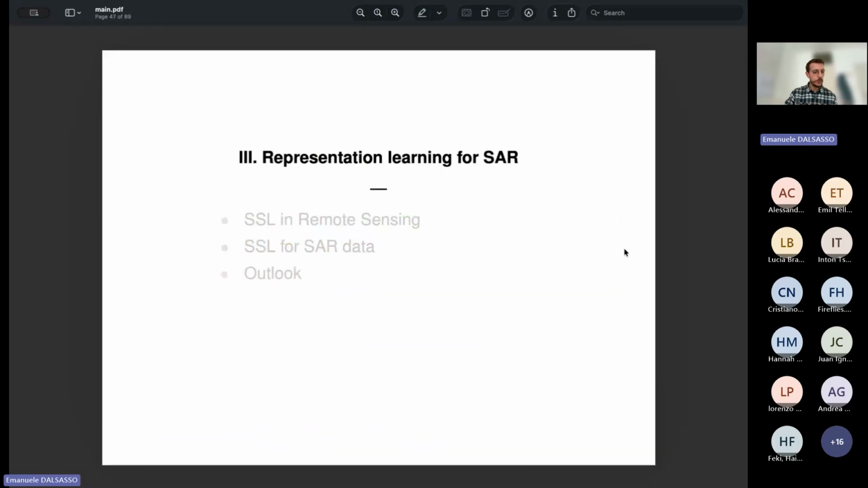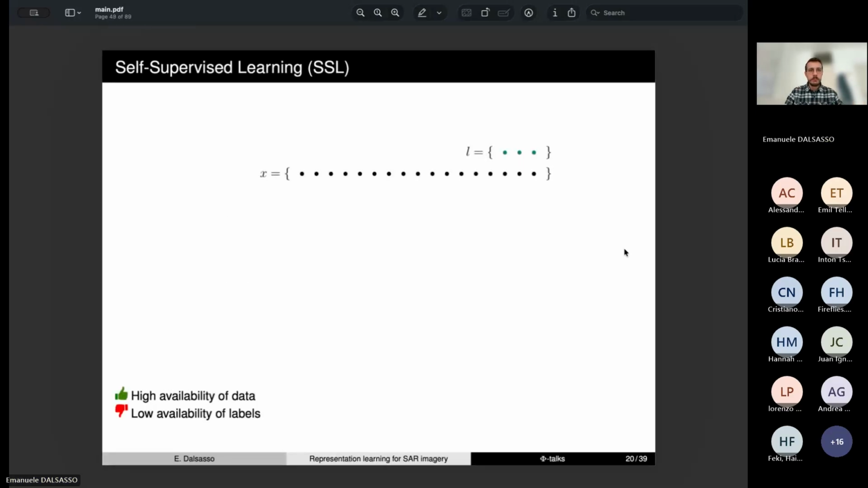But so in the second part of this presentation, I wanted to cover a bit the topic of representation learning for SAR images. First of all, in remote sensing, in Earth observation in general, we have access to a huge amount of data, and only a small portion of it is annotated.